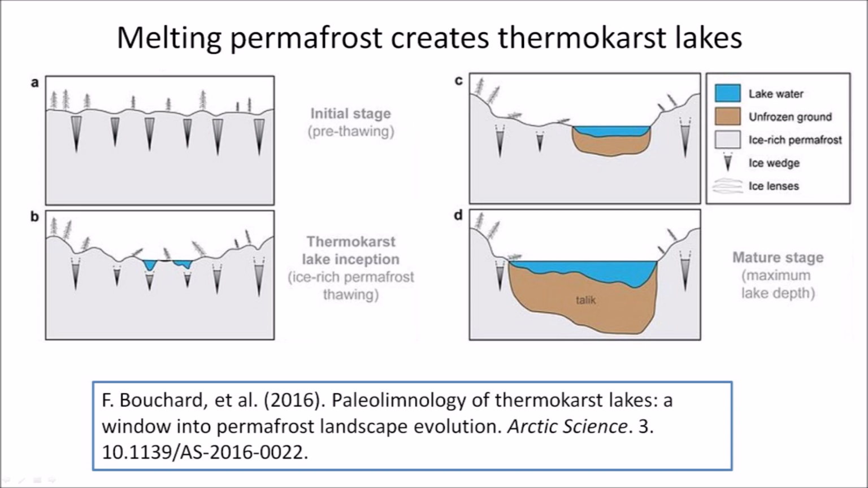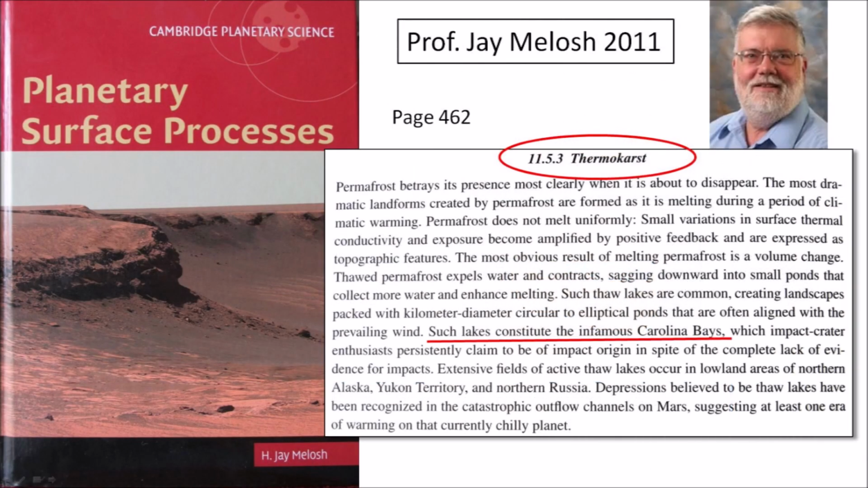Water has a smaller volume than the corresponding ice mass, and the ground shrinks and forms a cavity where the meltwater accumulates. The book Planetary Surface Processes, published in 2011 by Professor J. Meloche, classifies the Carolina Bays as thermokarst lakes that are often aligned with the prevailing wind. The Carolina Bays are mentioned in the context of active thaw lakes that are found in northern Alaska and northern Russia. These thaw lakes are formed during periods of climatic warming when permafrost melts, causing the land to sag and create ponds that fill with meltwater.